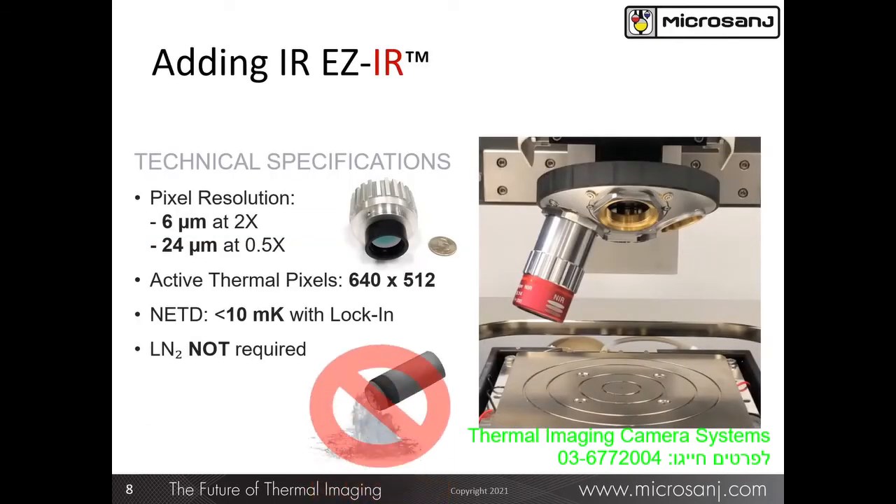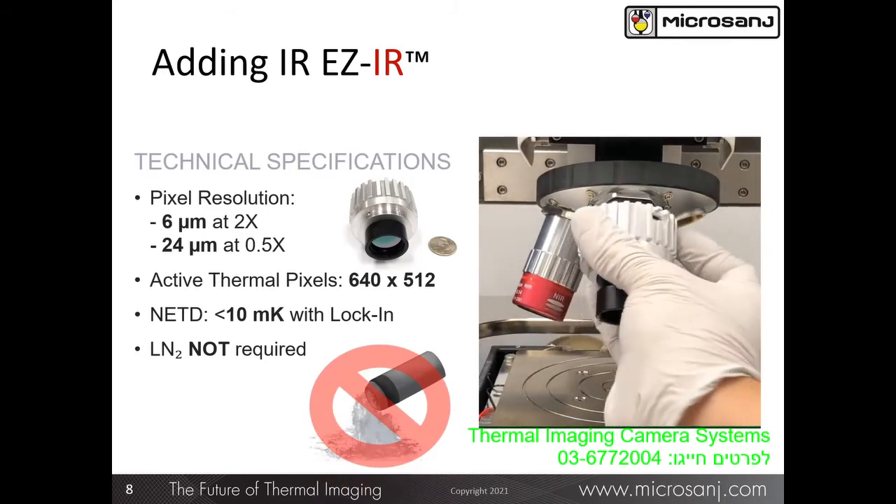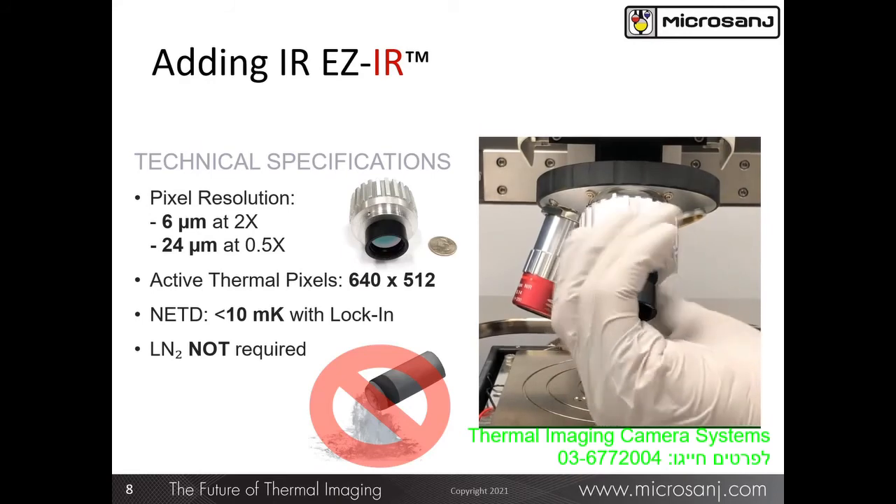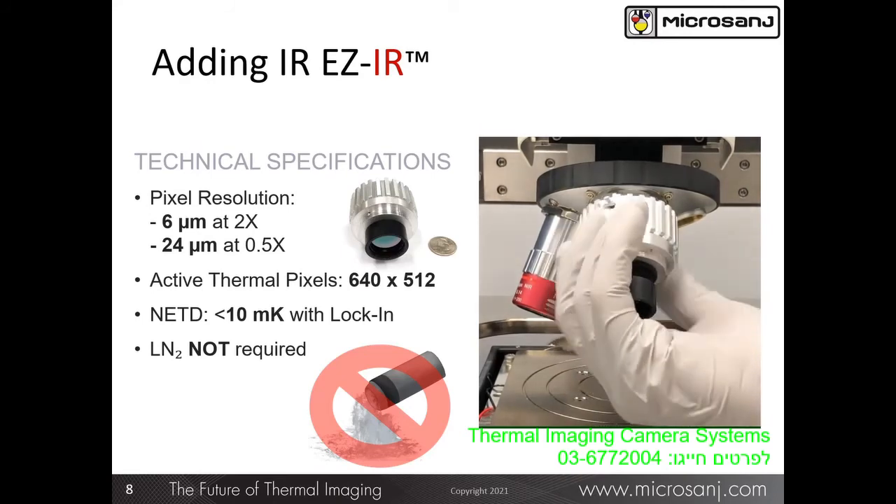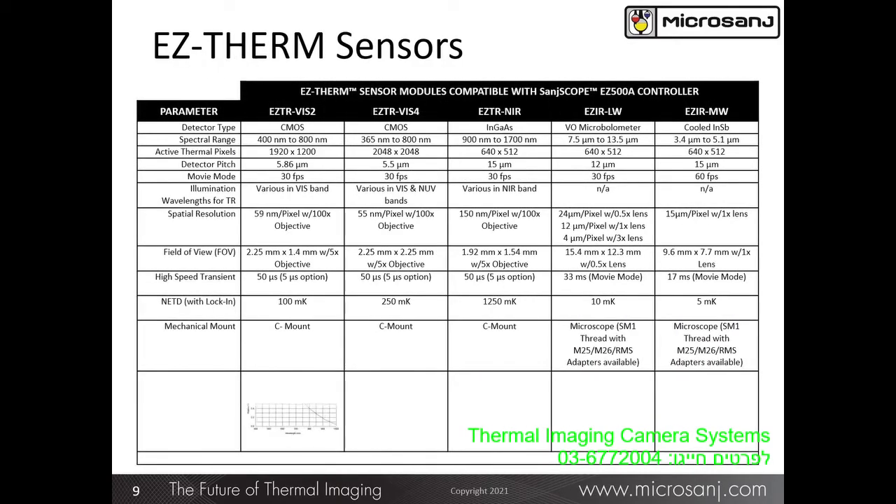Changing sensors is very easy. Here you can see the addition of an IR sensor to a commercial microscope. This table provides more details on the sensors that are currently available or soon to be available for the EZ500, showing the relative spectral range, number of pixels, pixel size, etc.